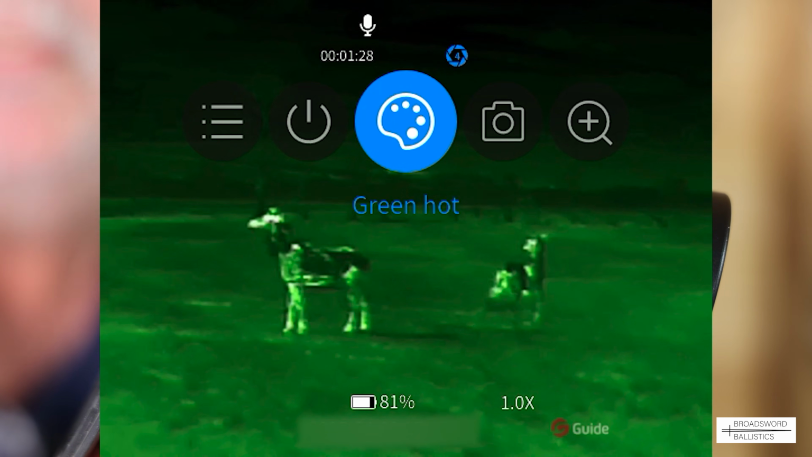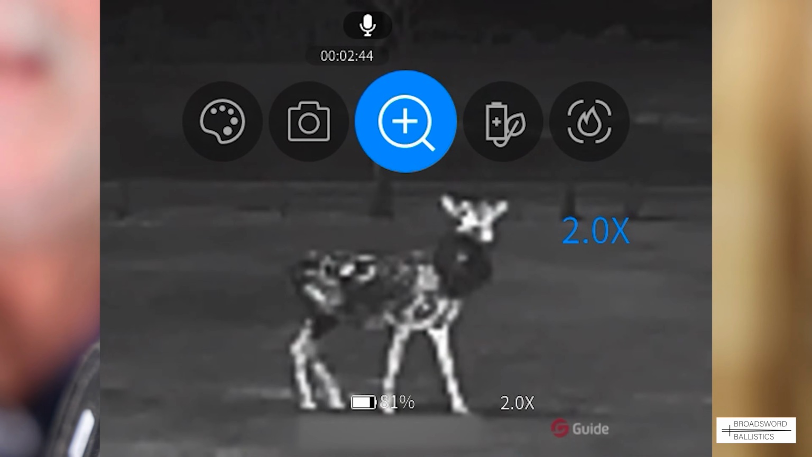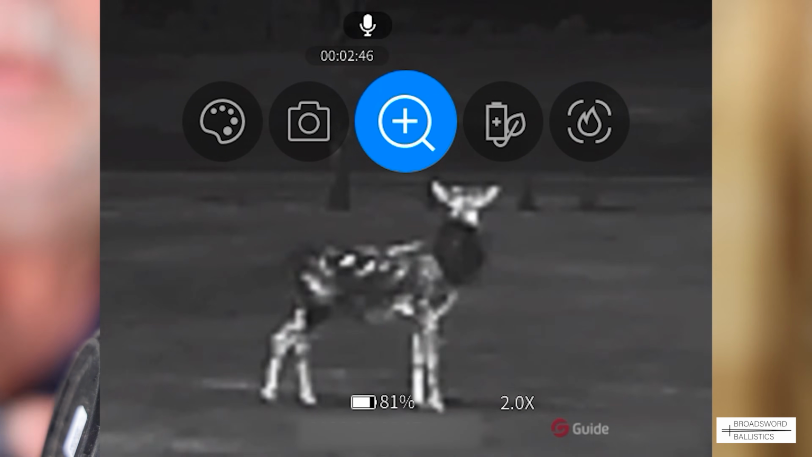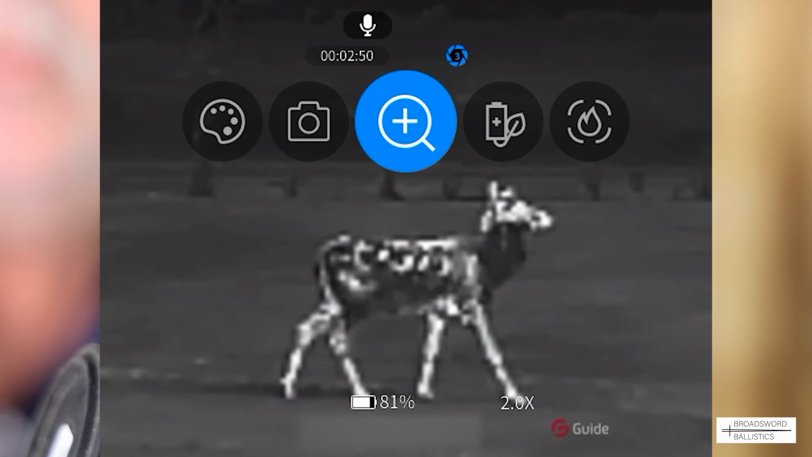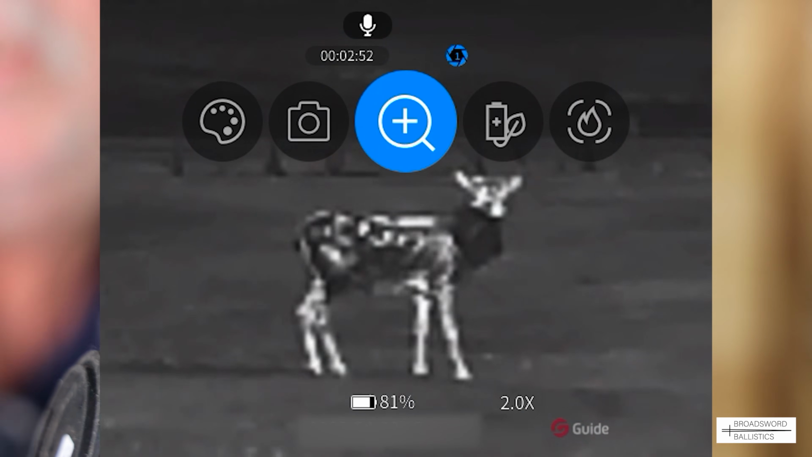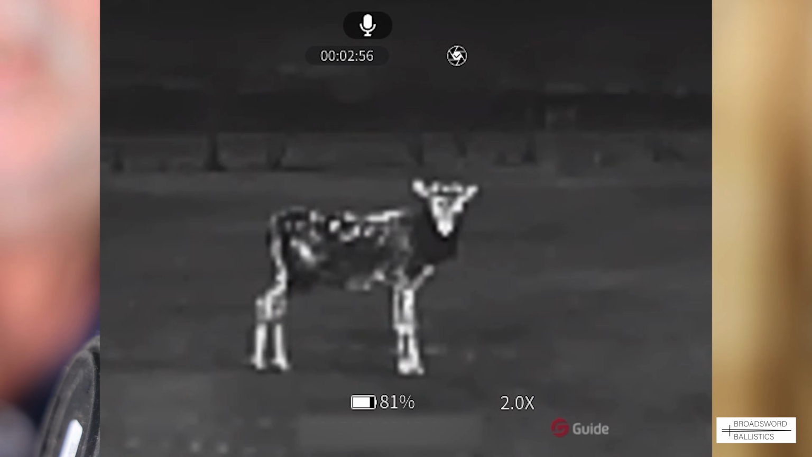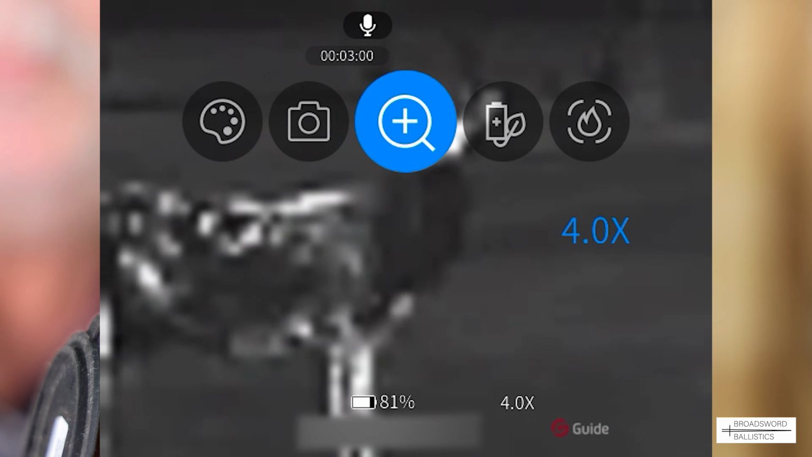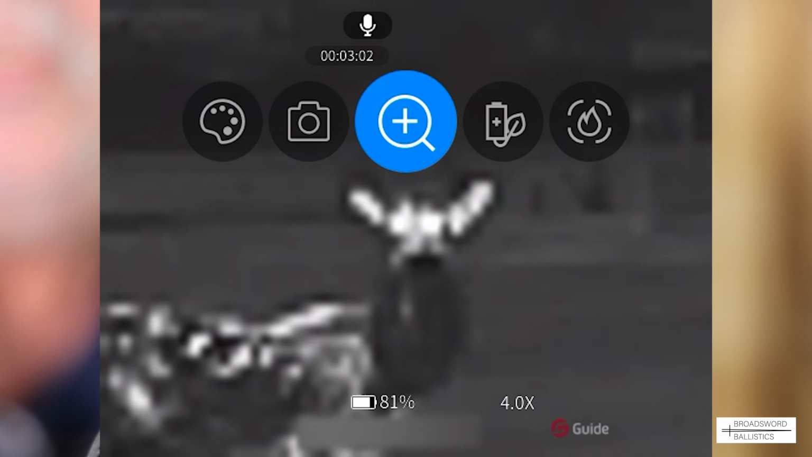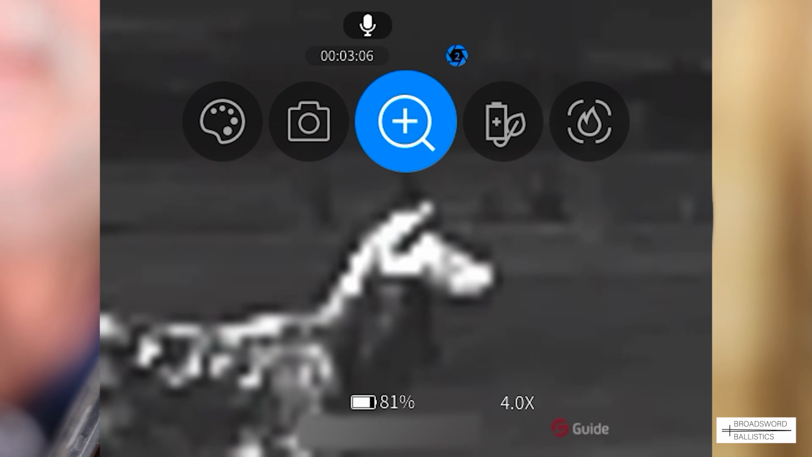The other feature you have is the zoom, which is very handy. This starts off with a 1 power zoom, and it will go up to 4 power, and that is accessed by using the button on top. So you can turn it on, it's on 1 power. You press it once, then it'll go to 2 power. Obviously it will pixelate, and you'll see pixelation depending on the size of the object or animal you're actually looking at. Press it again and you'll get 4 power.